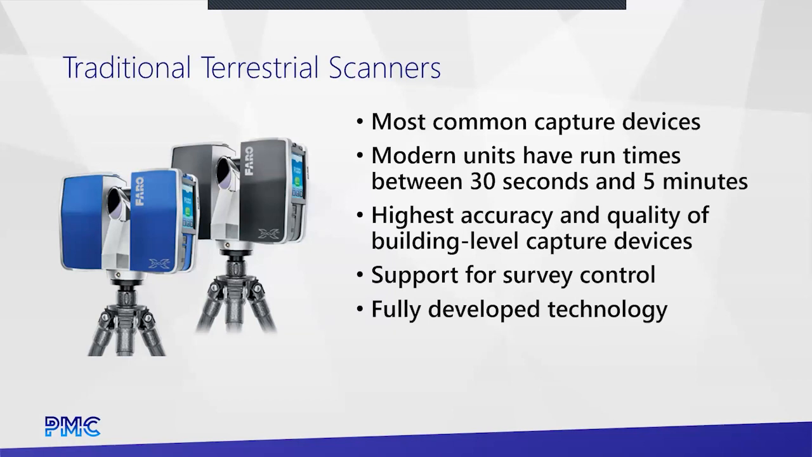A little more about these units now. The traditional terrestrial scanners come from a ton of different manufacturers. The biggest ones being Faro, Leica, Trimble has some new stuff, and there's a few others out there. In addition, there's a lot of manufacturers that deal in specialty equipment. So if you're doing oil and gas work, you might need explosion proof scanners, those types of things. I said before, these are the units that have been around a very long time. They're very accurate, very stable technology, very flexible.